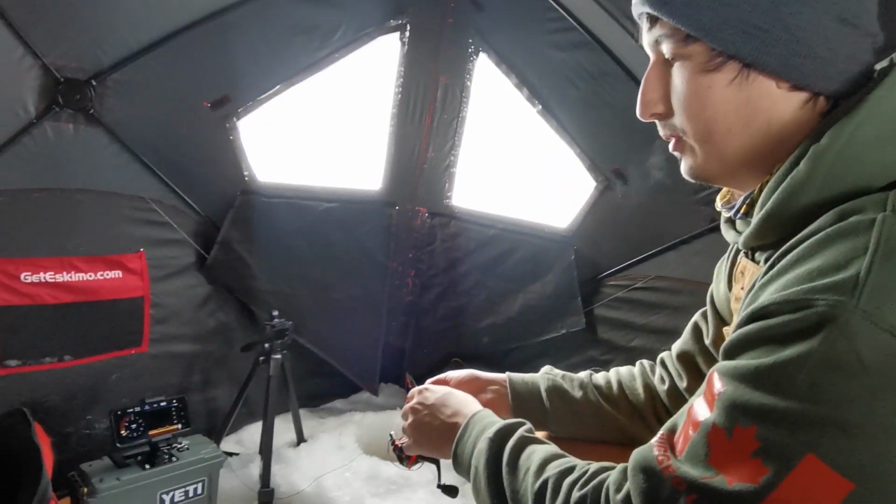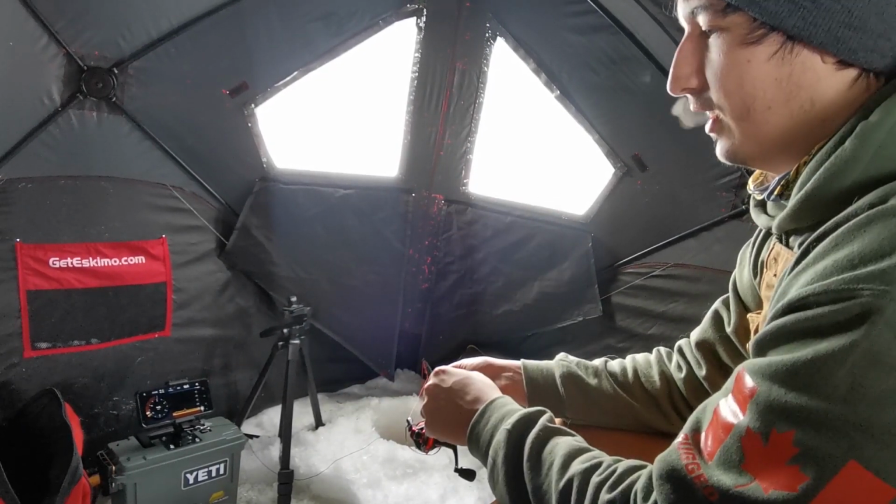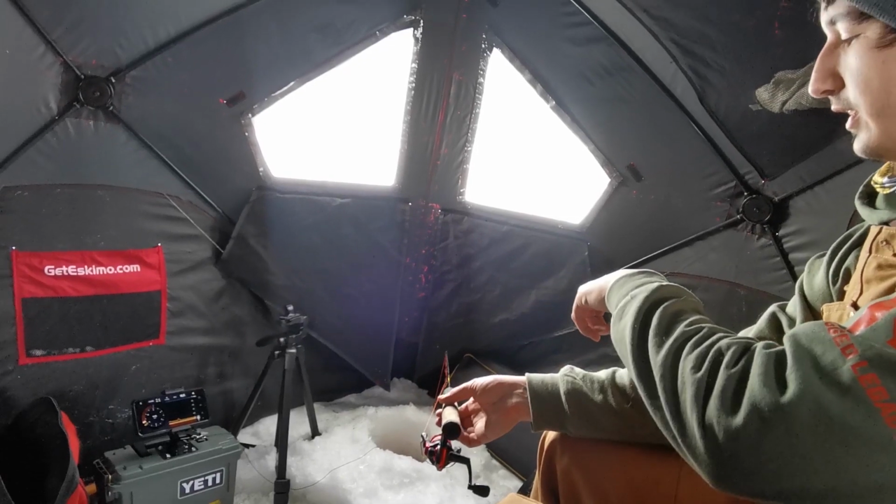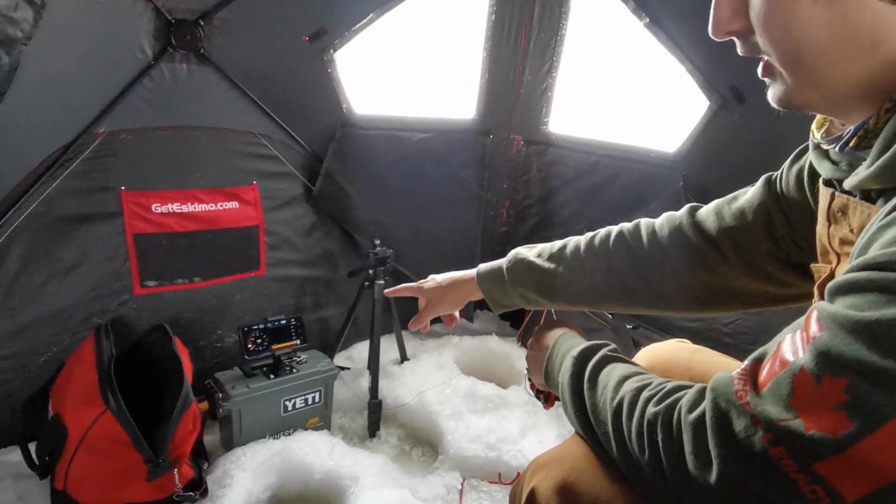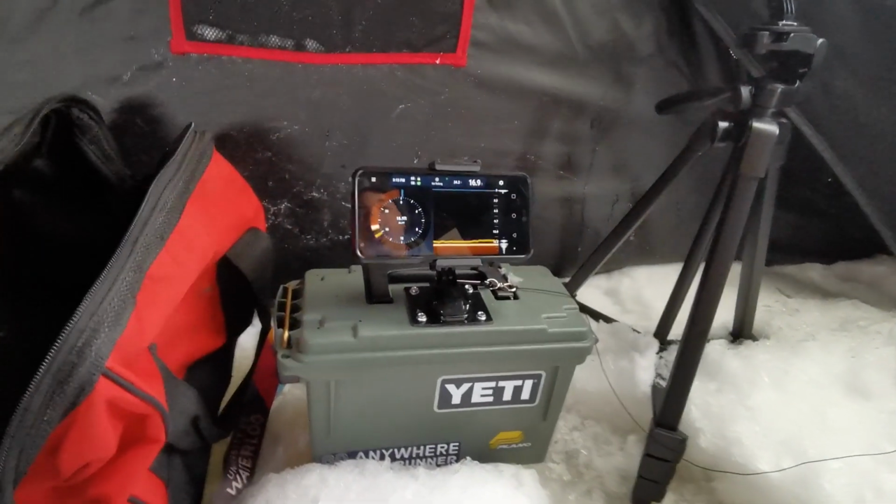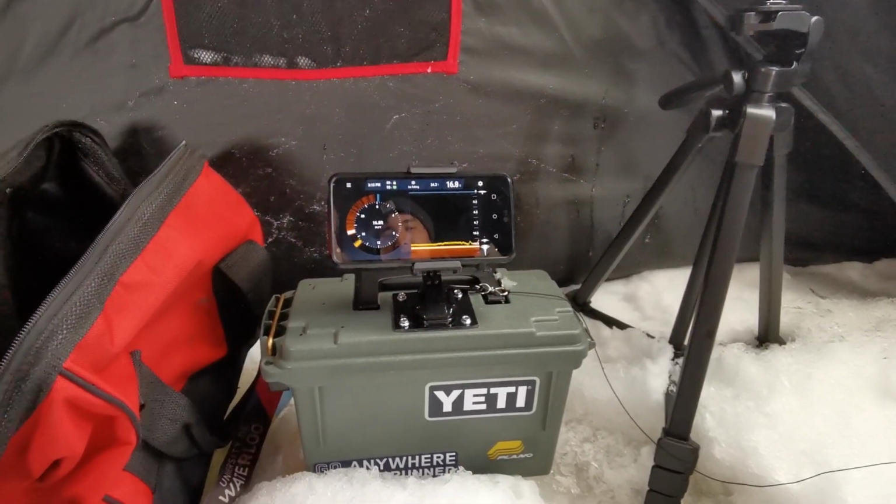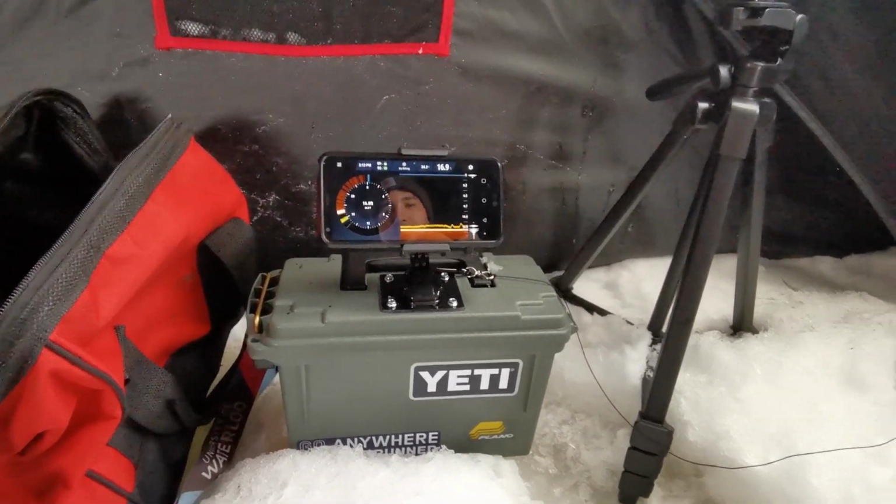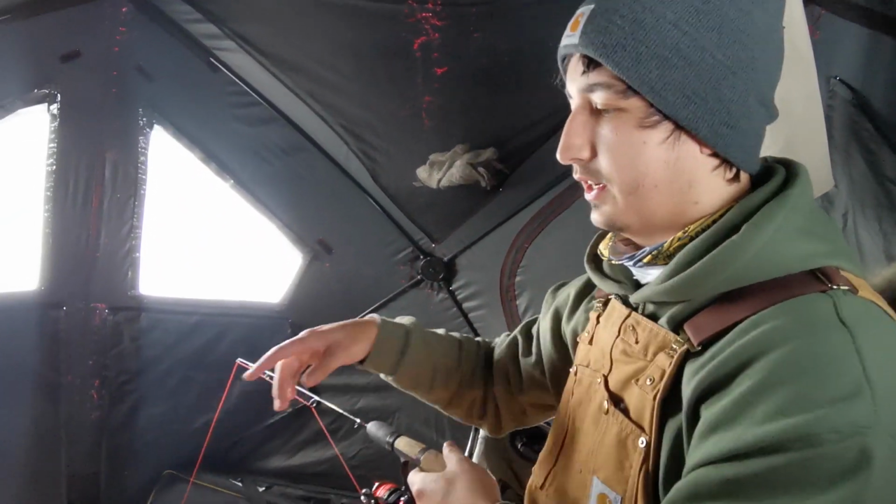Here I have the Deeper CHIRP 2 Plus, the latest bobber, and what it does is it connects to your phone. I built this little box with a little mount for my phone. This is my spare phone, and as you can see, it's a nice little flasher with a nice little screen. For ice fishing, you can also use it in the summer as a fish finder with the canoe, so it's very lightweight. It's just a little bobber.